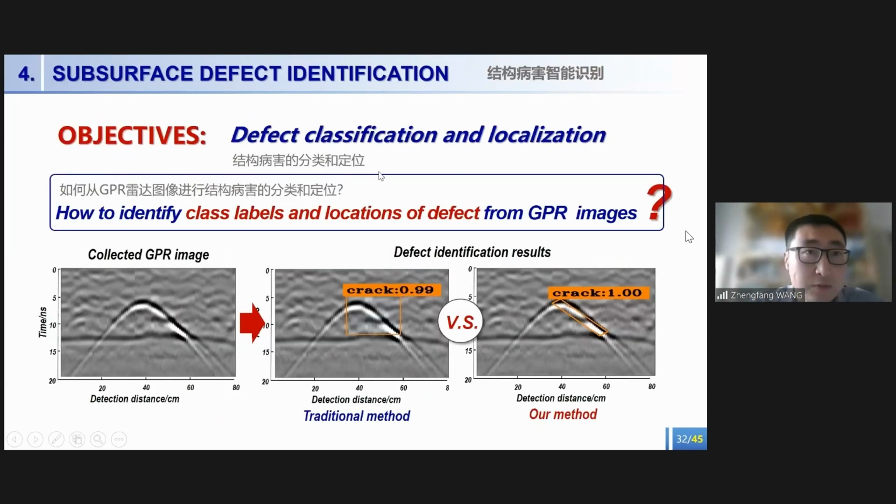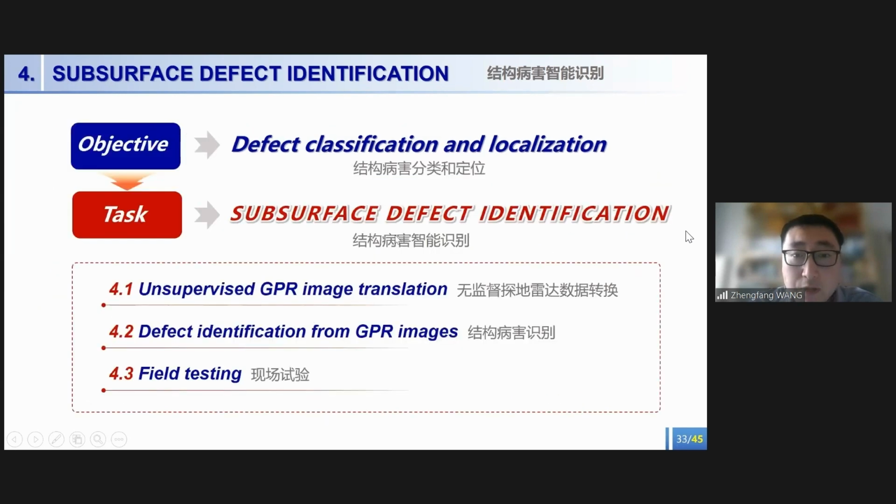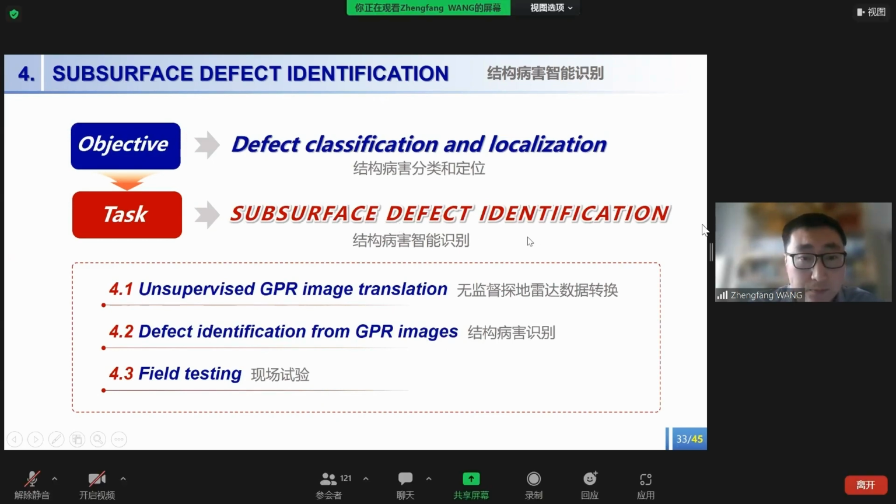Honestly, the dielectric inversion is more for academic purposes. But in industry, all we need to know is where the location of the defects is, and what the defect is. So the issue is how to identify the class label and the location of the defects from the GPR image. To solve this issue, we studied a deep learning-based subsurface defect identification method.